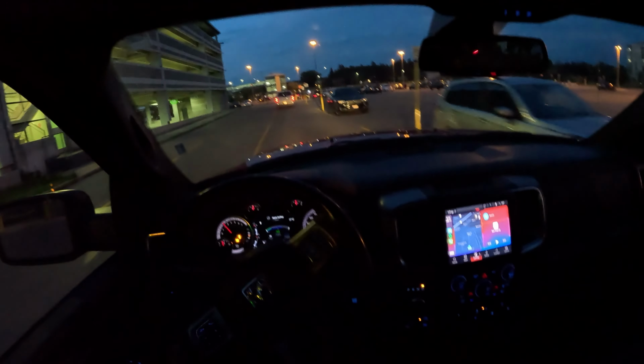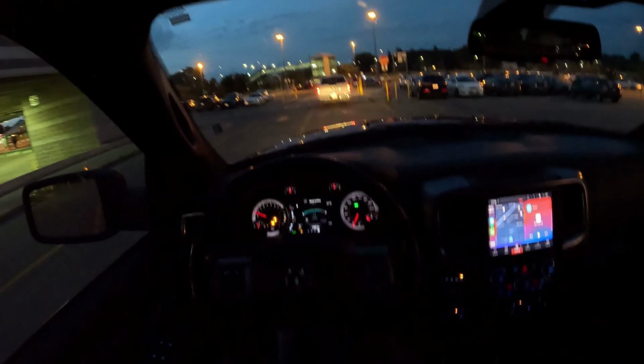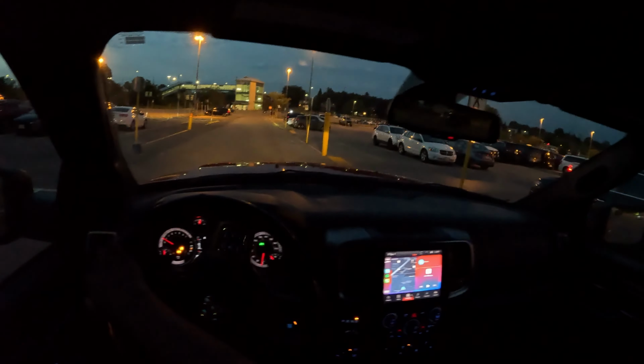You can run over them if you really wanted to. You have arguably a really good sound system, one of the best in the automotive industry. Well, not the best, but for the price of under 50K, it's pretty good. This truck sounds really good.